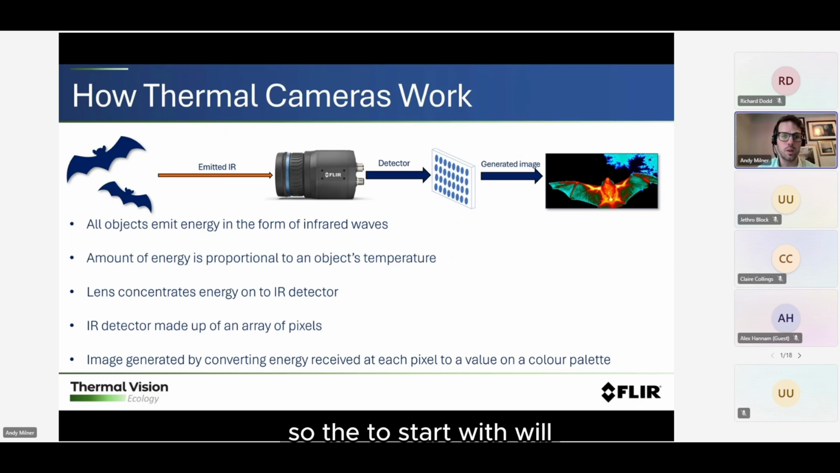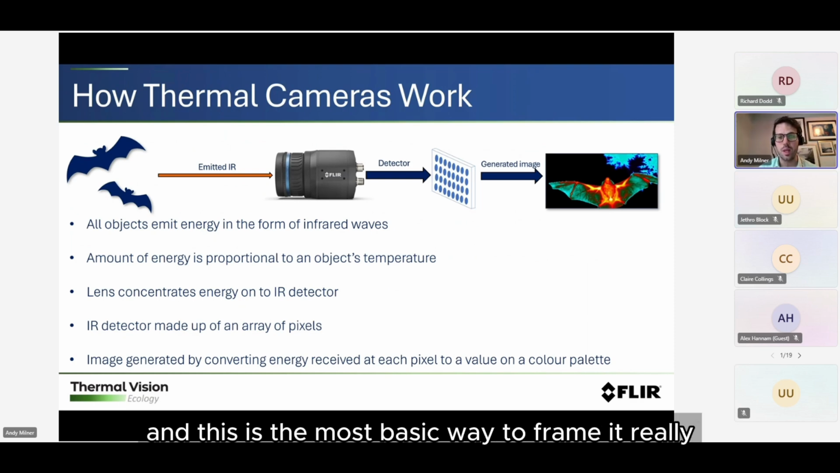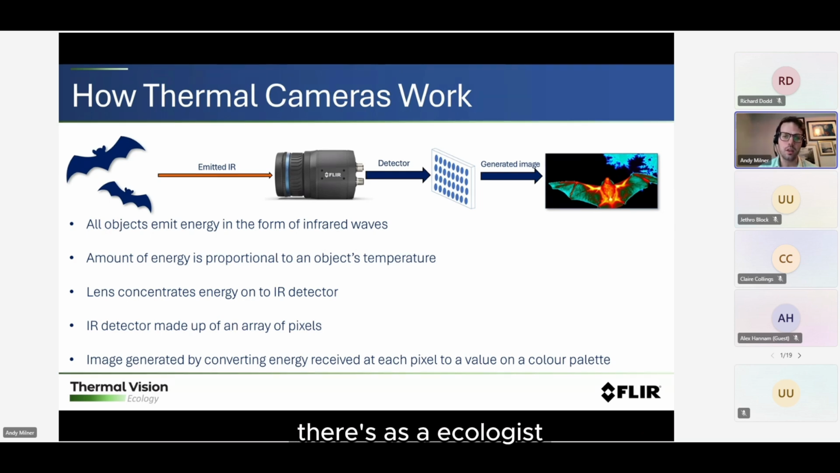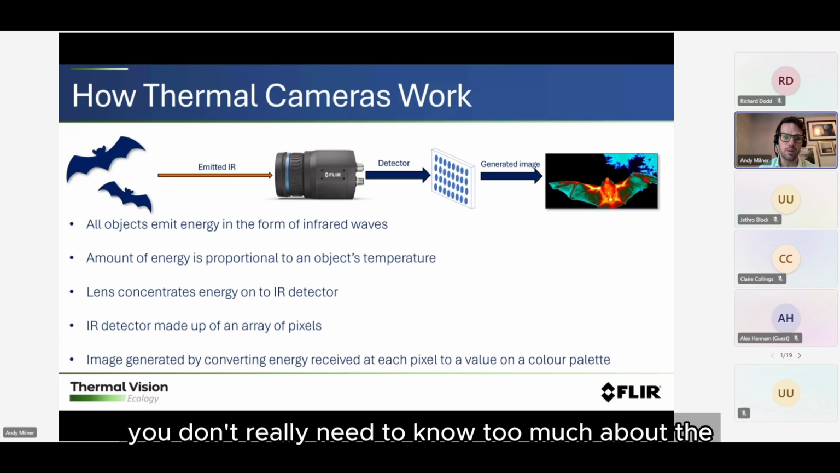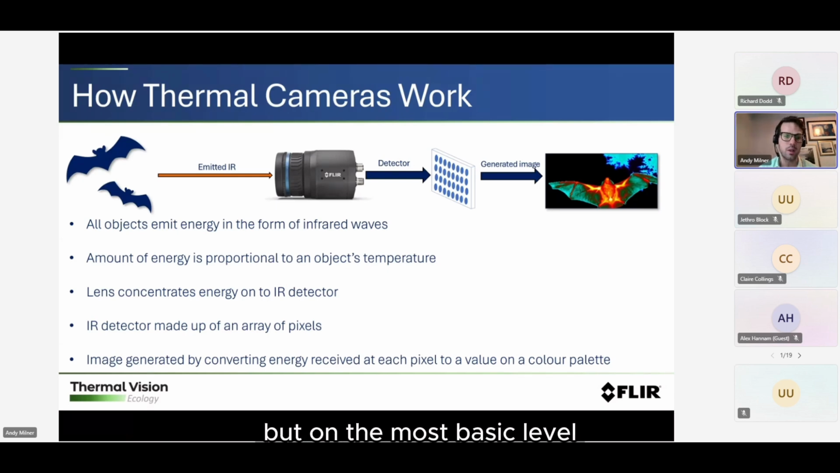To start with, we'll look at how thermal cameras actually work, and this is the most basic way to frame it. As an ecologist, you don't really need to know too much about the technical ins and outs of what's happening with the camera. But on the most basic level, all objects emit infrared energy, and this is detected as heat.